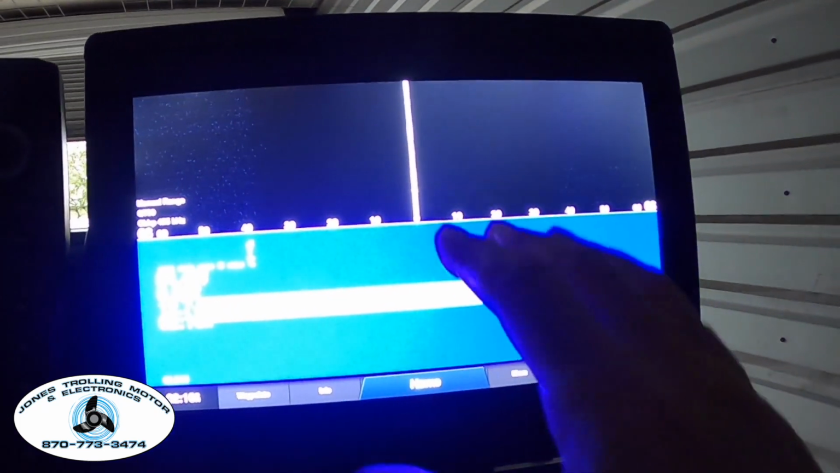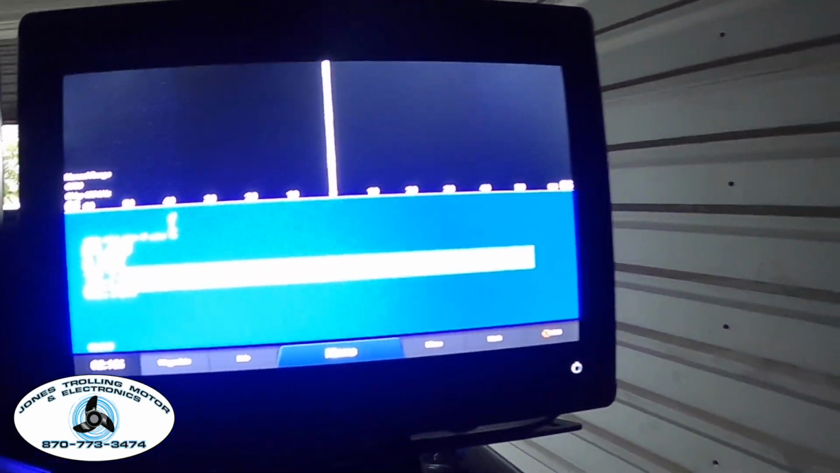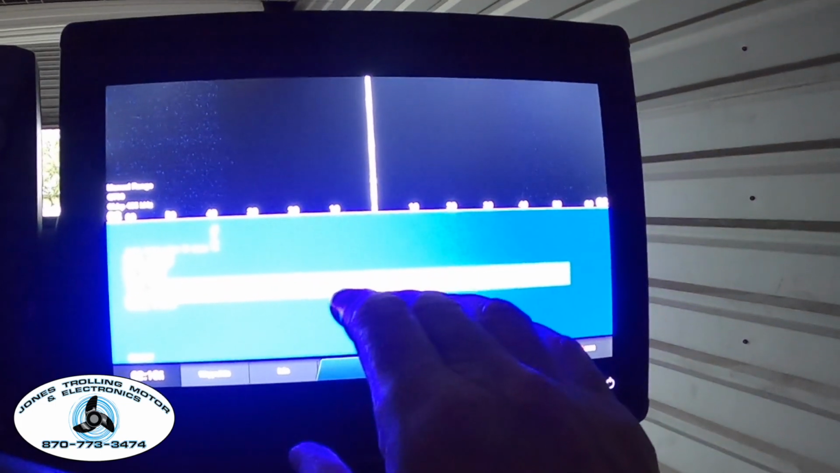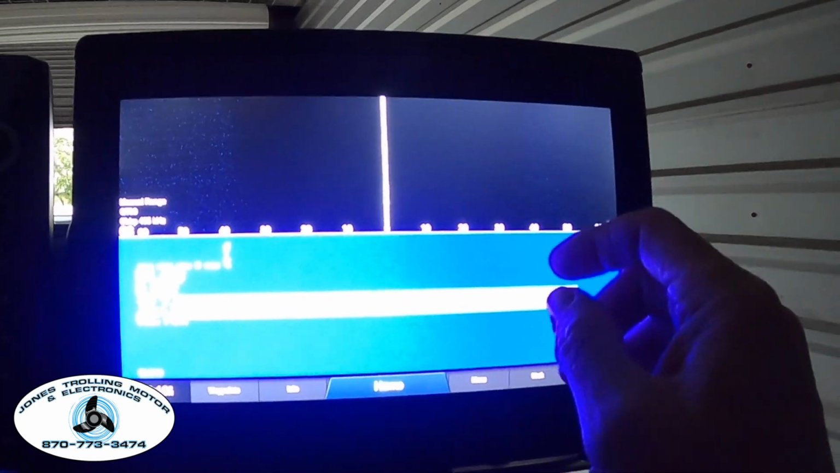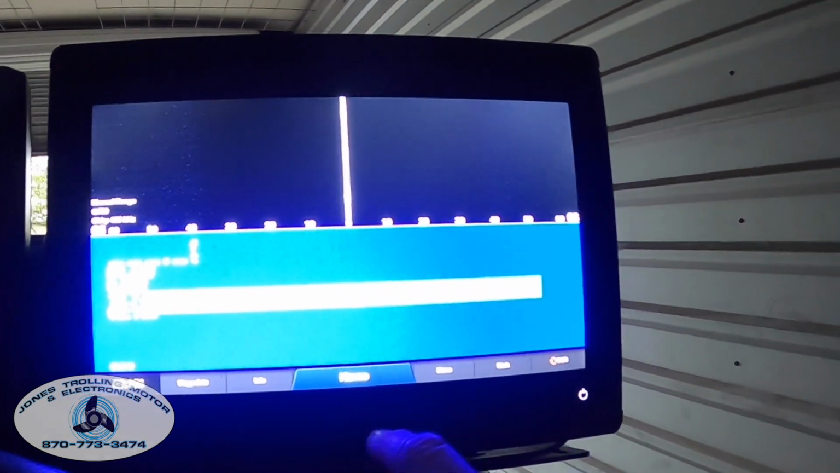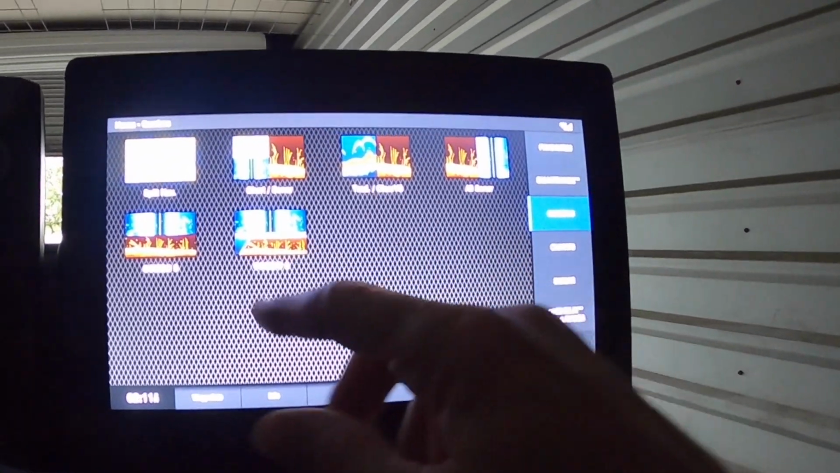Done. And now what I've got, now obviously I'm sitting in the boat barn so you can't see it, but what I've got is my side imaging on the top and my down imaging on the bottom. Okay, so let's now go back and let's say we wanted to delete one of these.